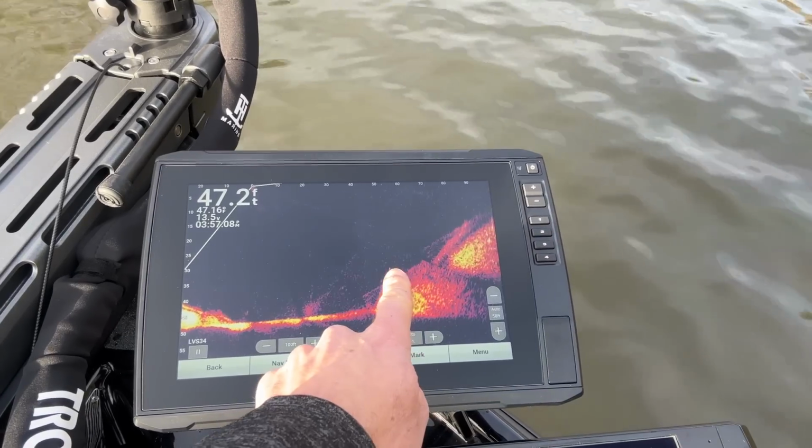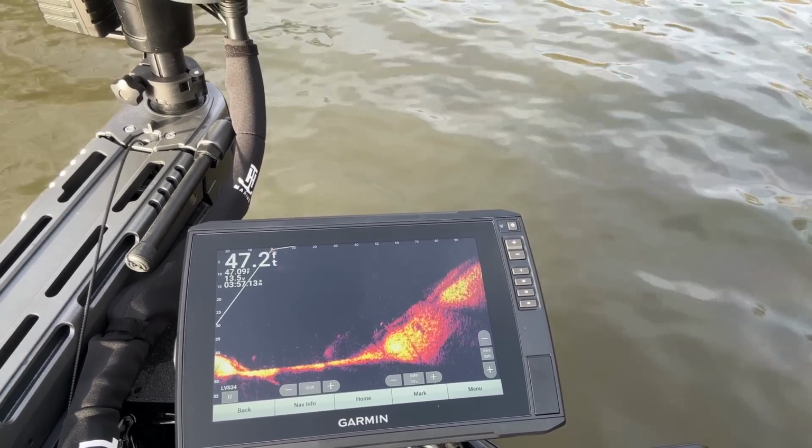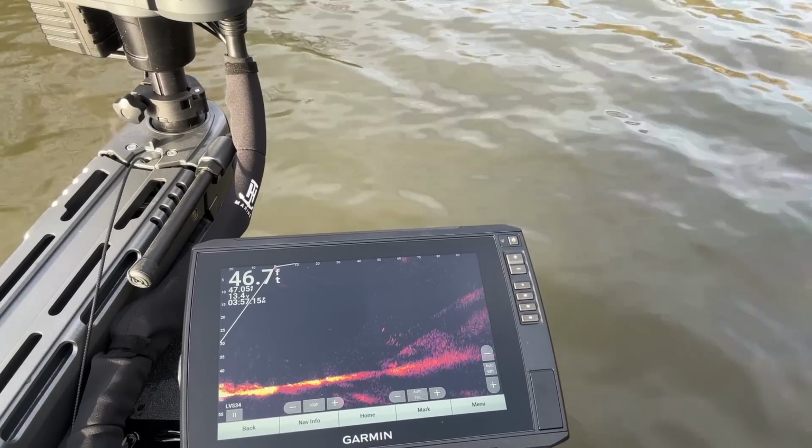See these soft signals right here? Those are just little puffs of bait fish. There's some up near the surface. Look at that right over there.